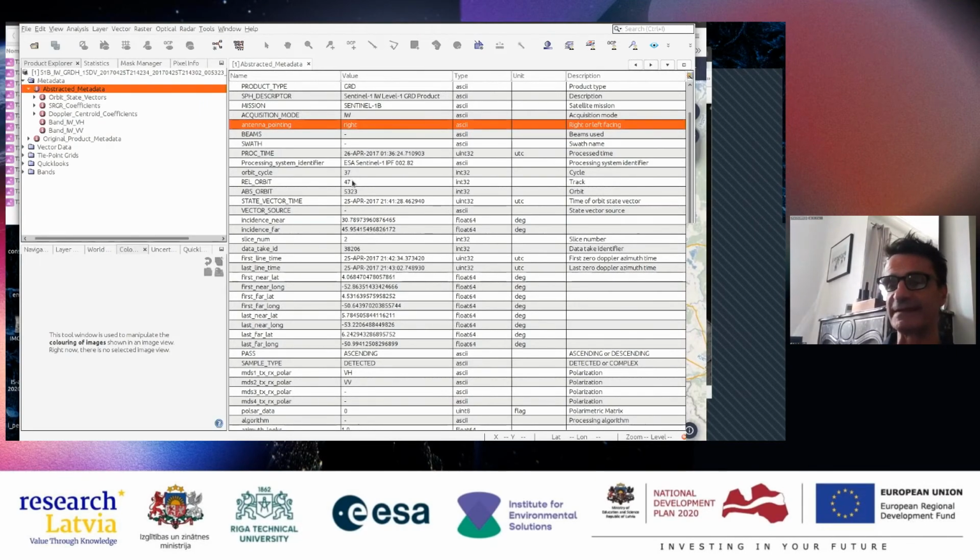After 12 days, the satellite recovers its first orbit. So all these orbits that it has made during these 12 days are counted and have a relative number. So this is the relative number, which corresponds to the position of the satellite on the orbit.